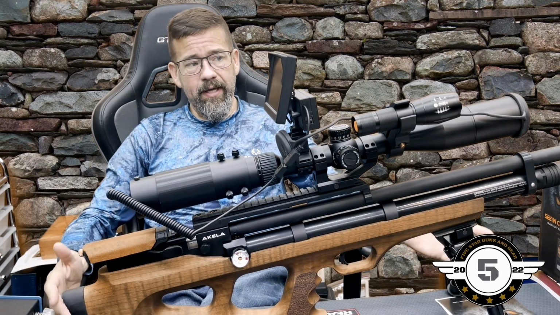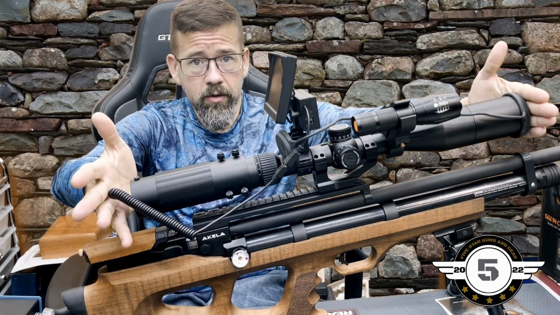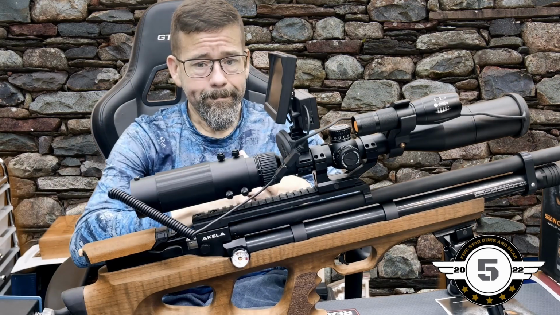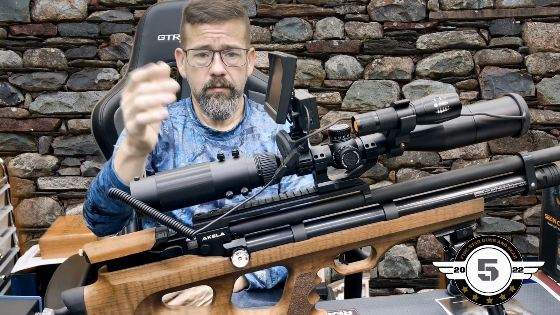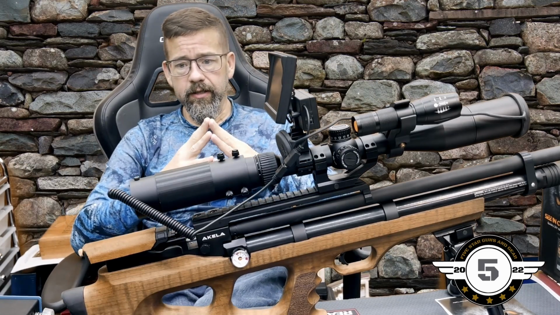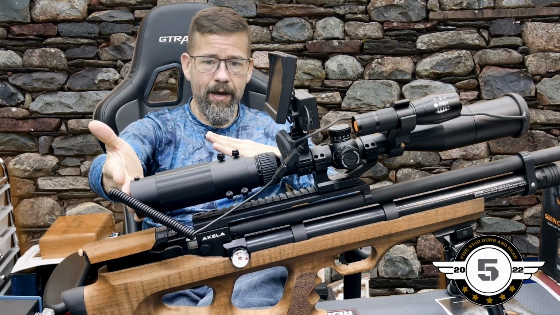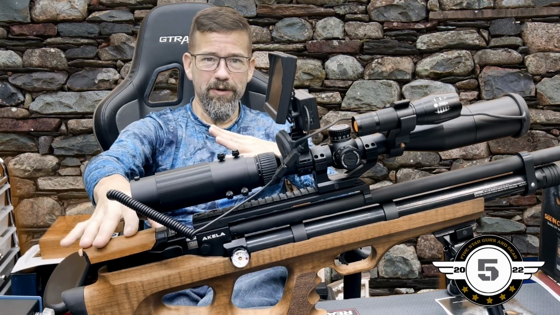Like I say, overall it makes a lot larger footprint on your rifle that you're going to put this on, by at least 3 inches, guys. So it's going to considerably take up some space. You're not going to want to get your eye behind this and take a shot, especially in a bullpup configuration.